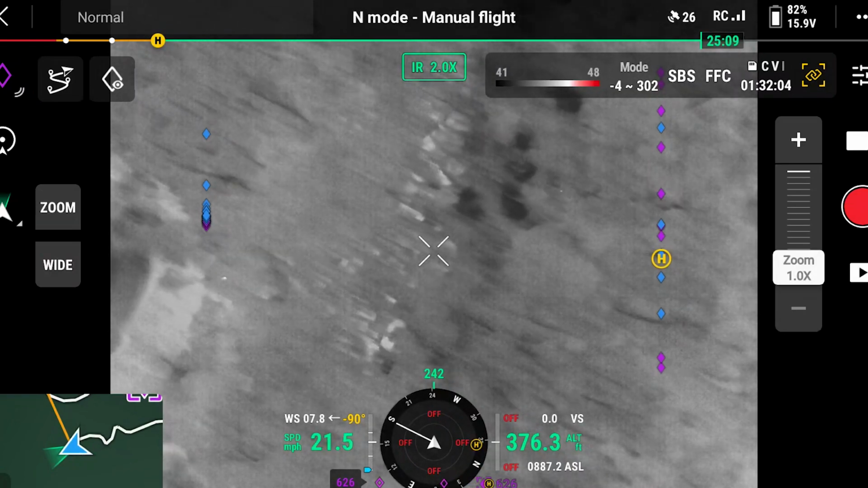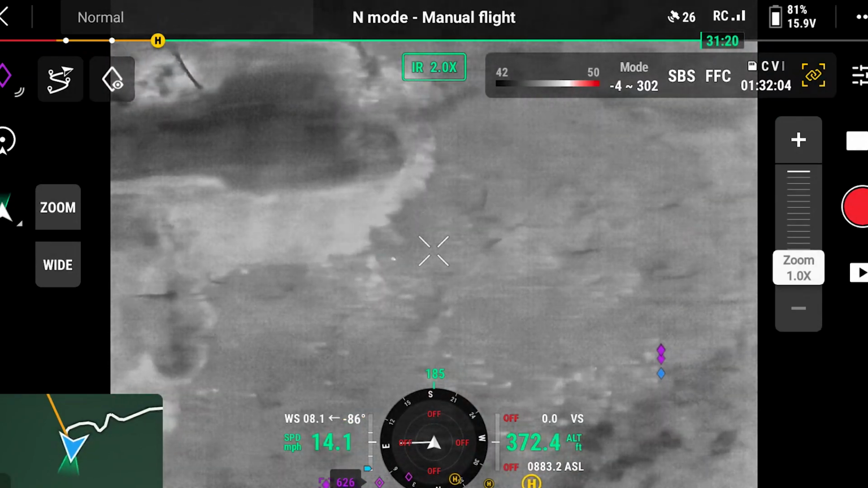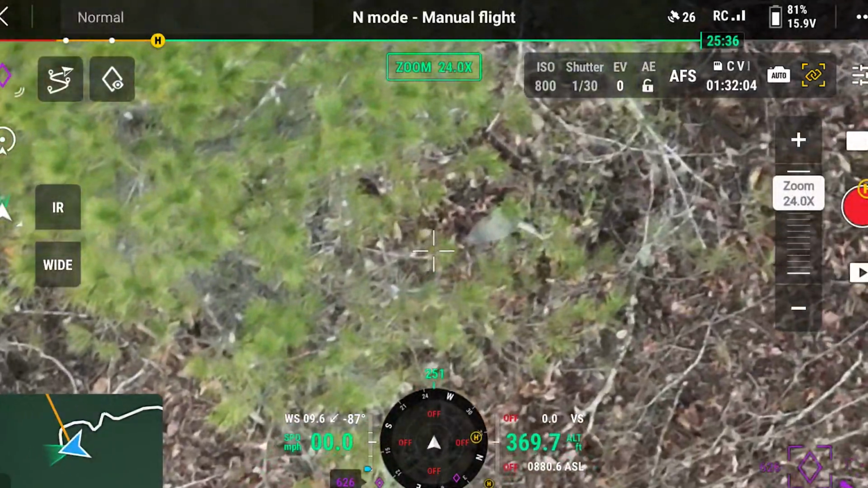So this is something larger, but not a deer, I don't think. Armadillo.